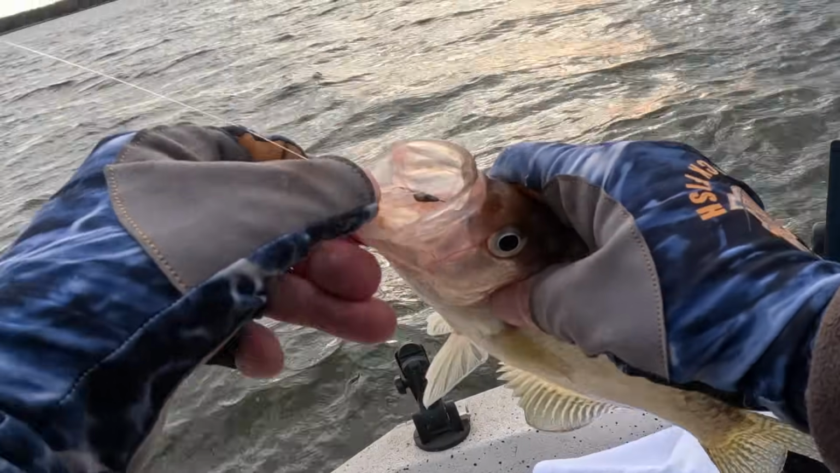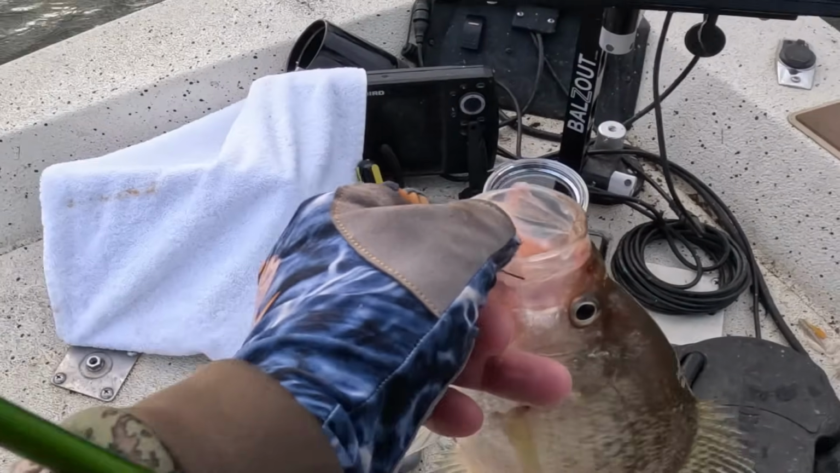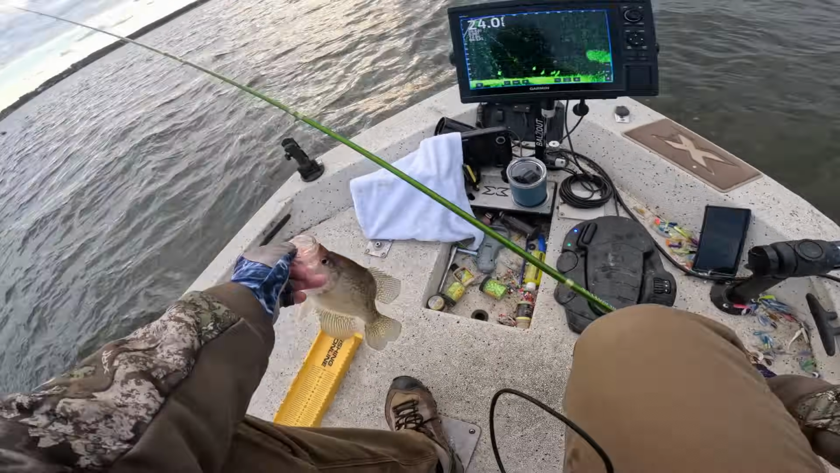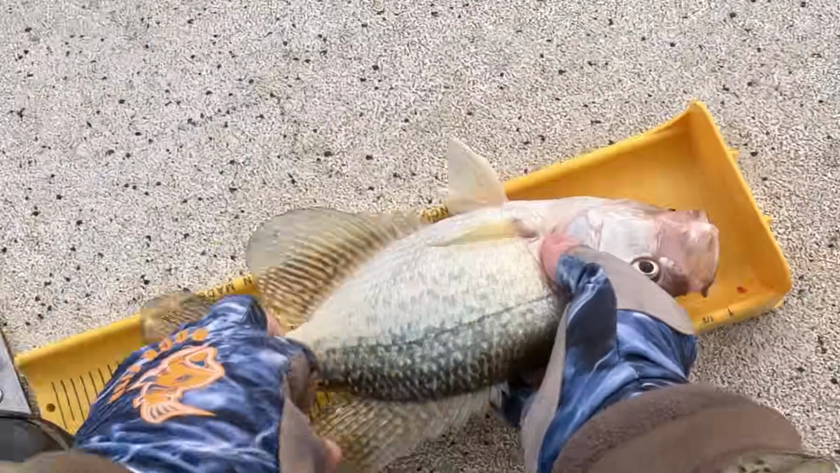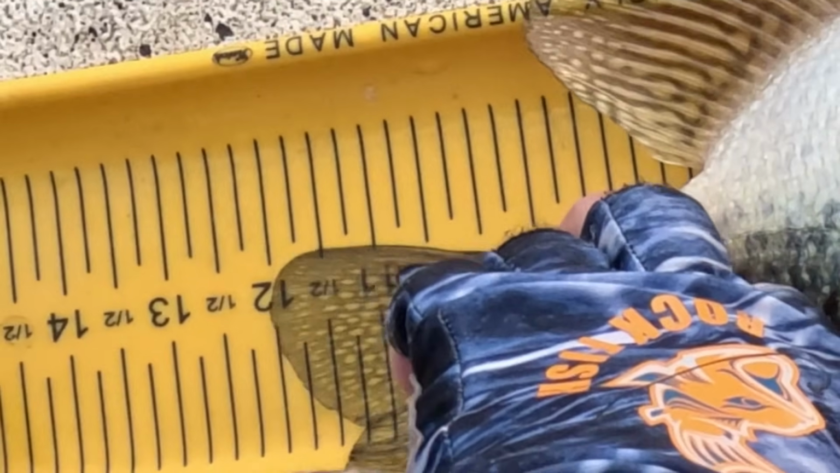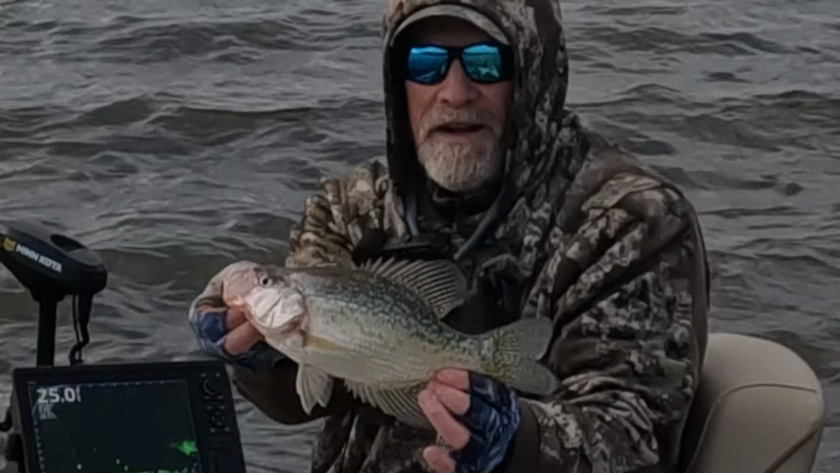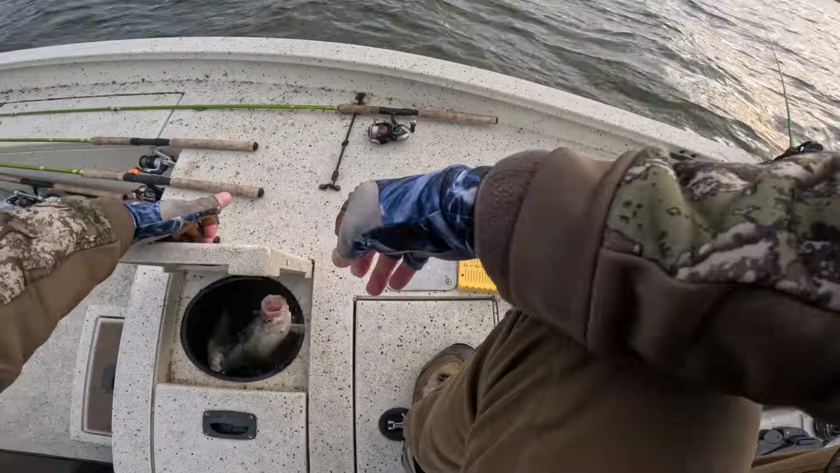A keeper crappie. Looks like I wanted to eat it, too. It's 11. Shoot, that's a 12-inch crappie right there. Black crappie, 12-inch.